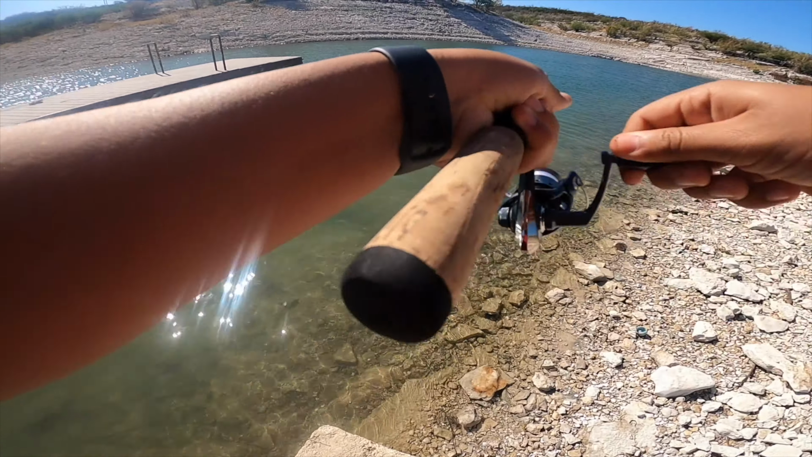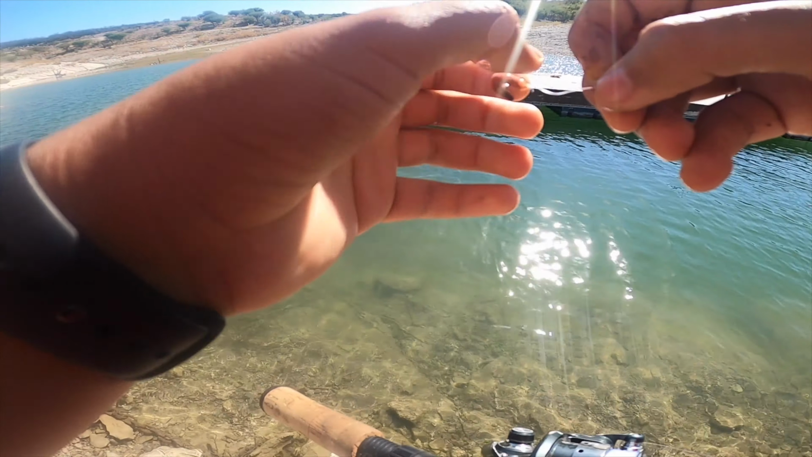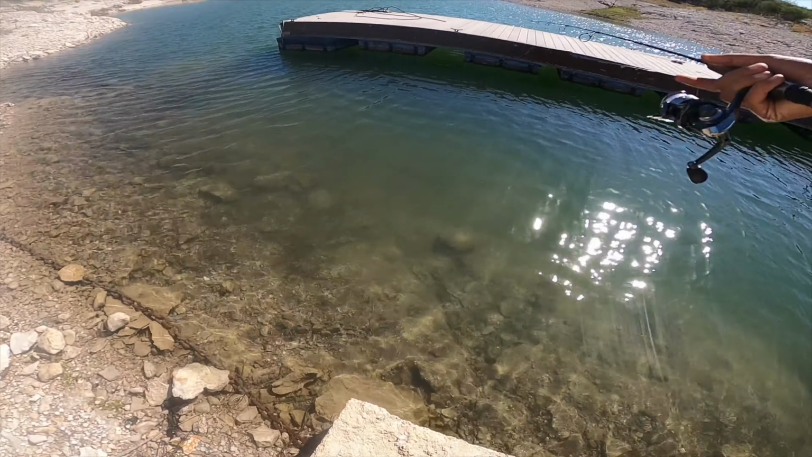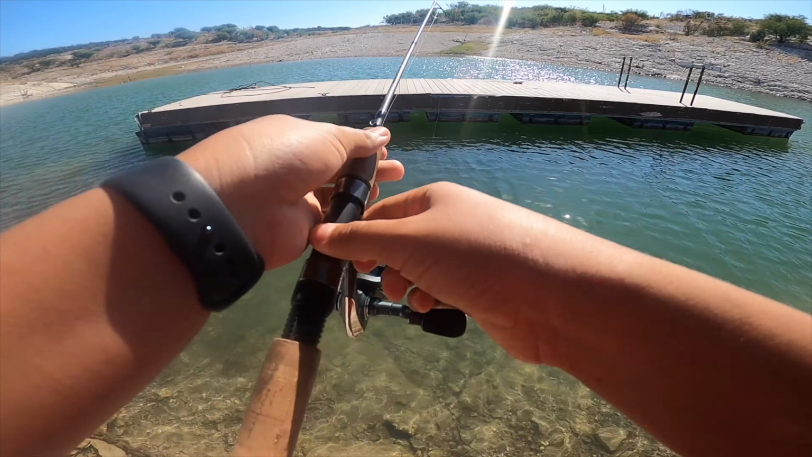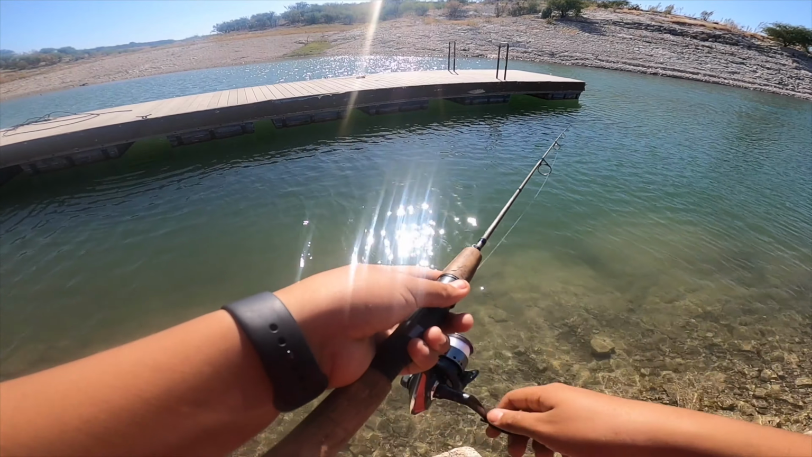Got one. Second bluegill of the day gone. Oh my gosh, I can't get on the dock. It makes that a little difficult, but I think I can still get him to bite. And I just lost one right there. I just have to drop it straight down under the dock. And this wind also kind of throws me off because I can't tell if I get a bite or not. But that was for sure a little bluegill, or maybe even a decent one. I didn't get to see him.